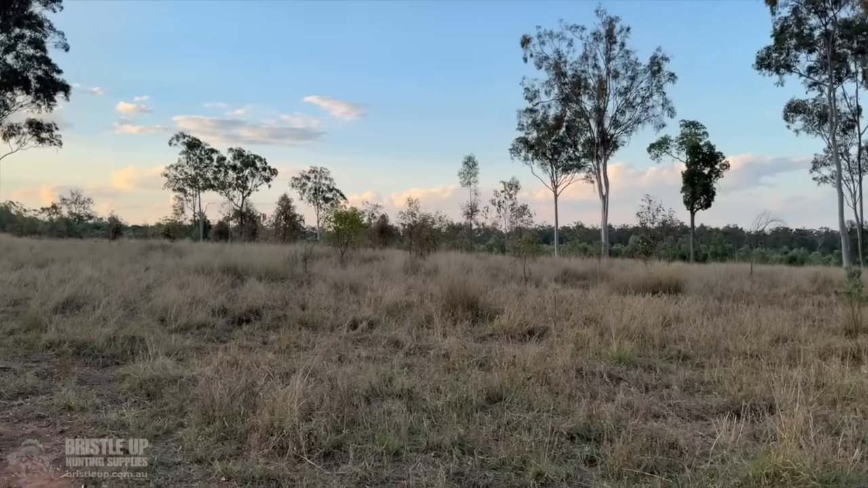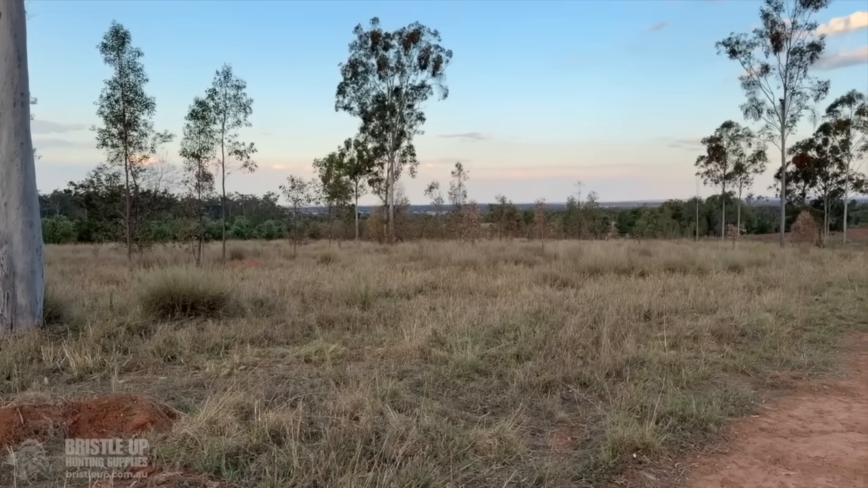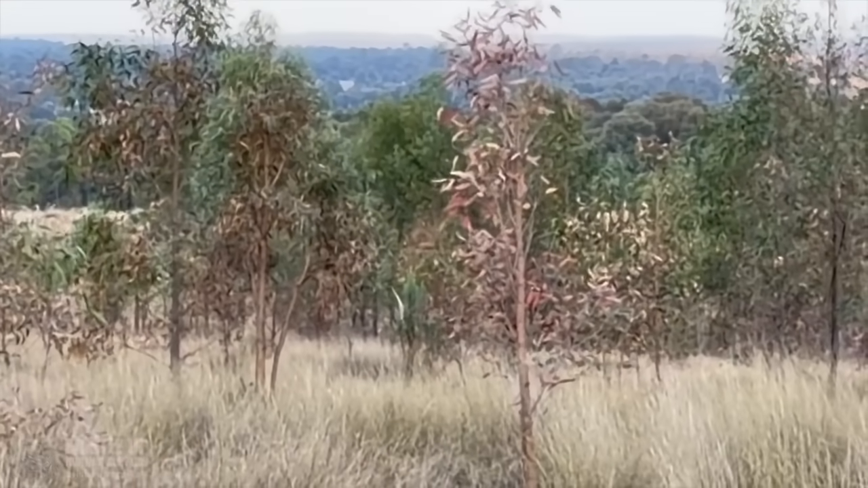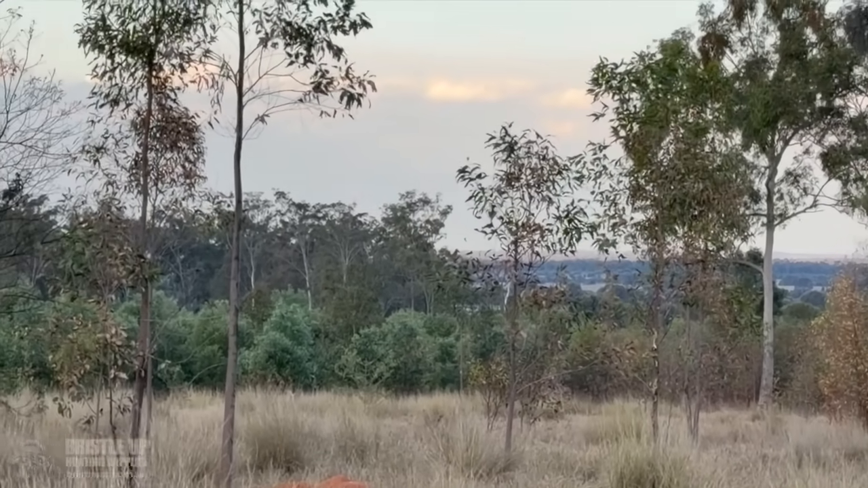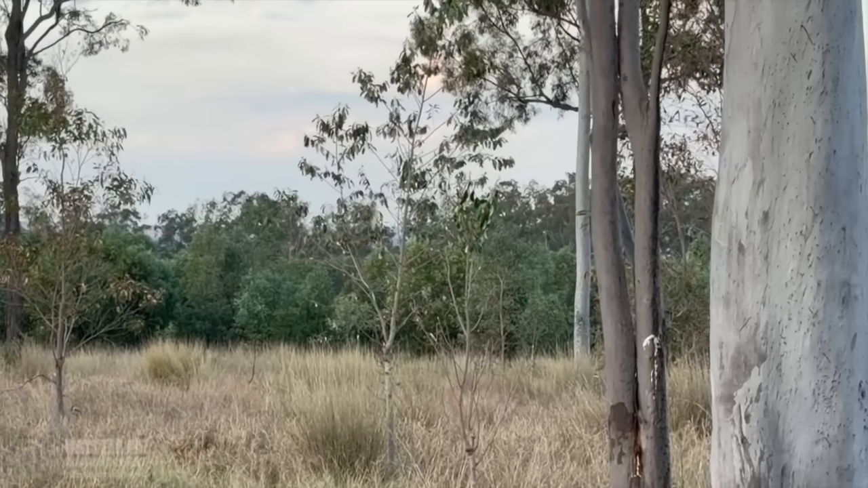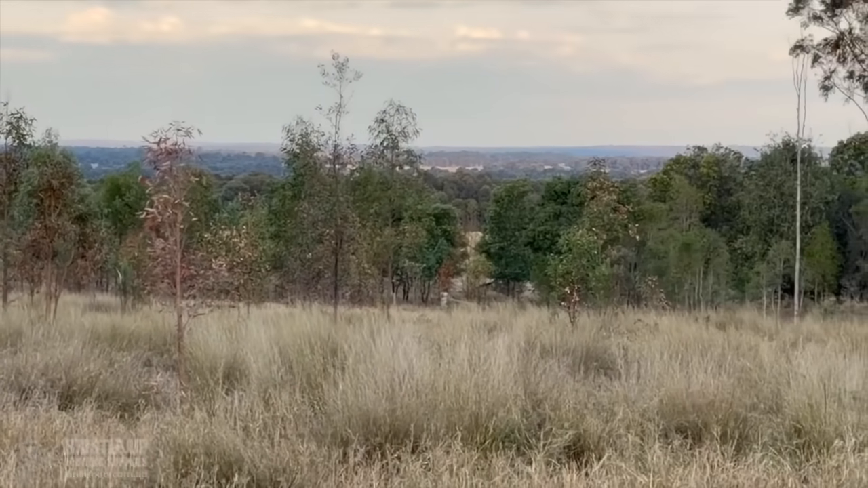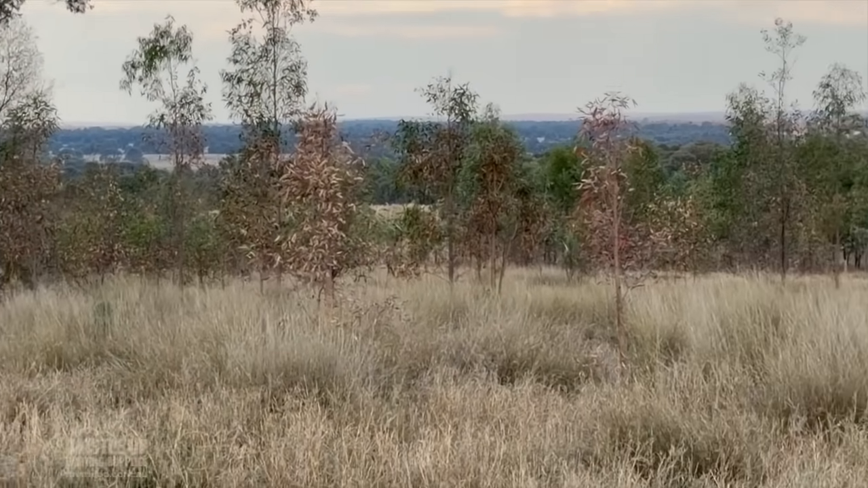we started a little bit of poisoning here a few weeks ago when we were down here. As you can see, some of it's died. We started on this edge, and we sort of work our way in. But that's all green in there still. Got all this scattery stuff on the outside here, but anyway, it's good to see a bit of a positive result anyway.